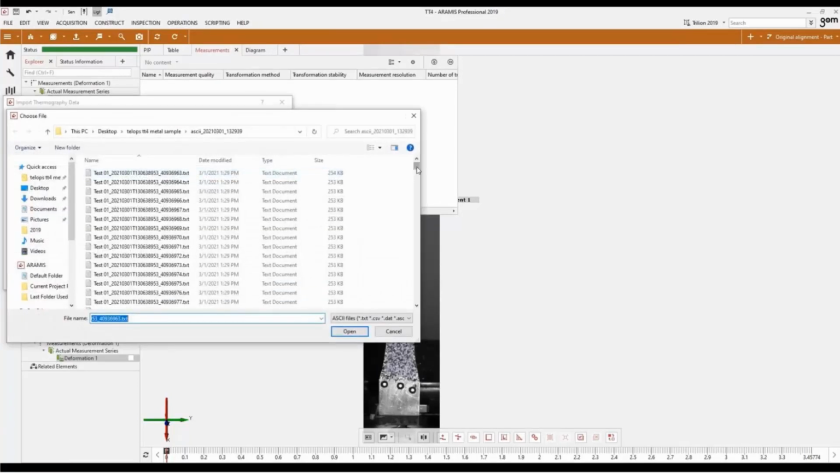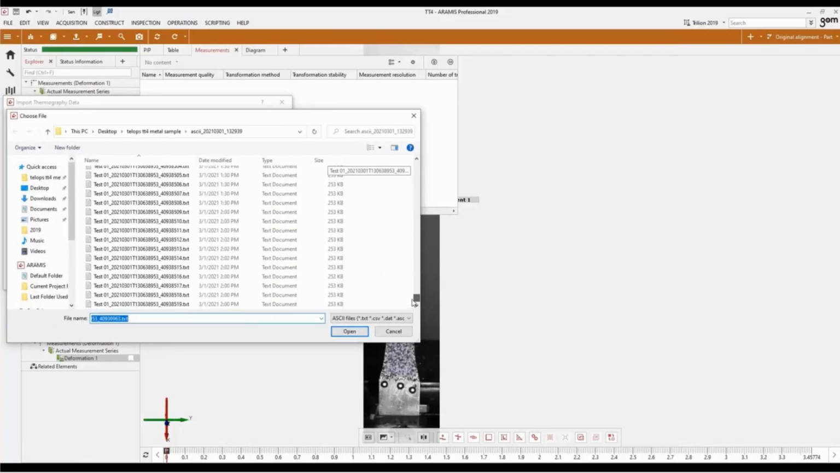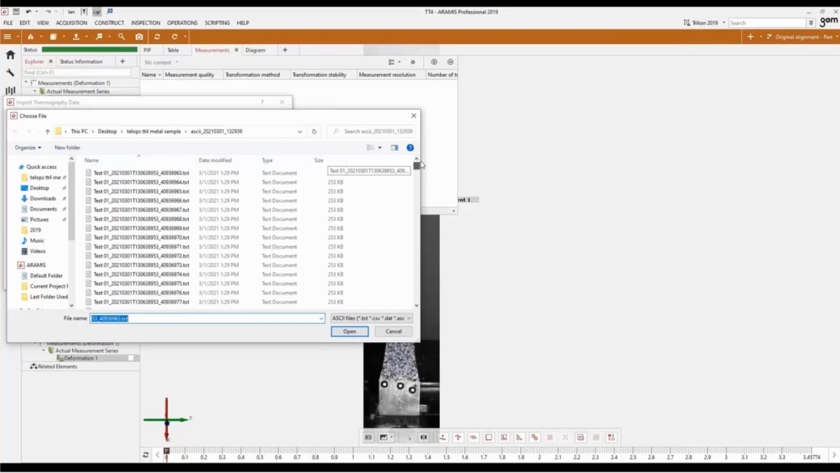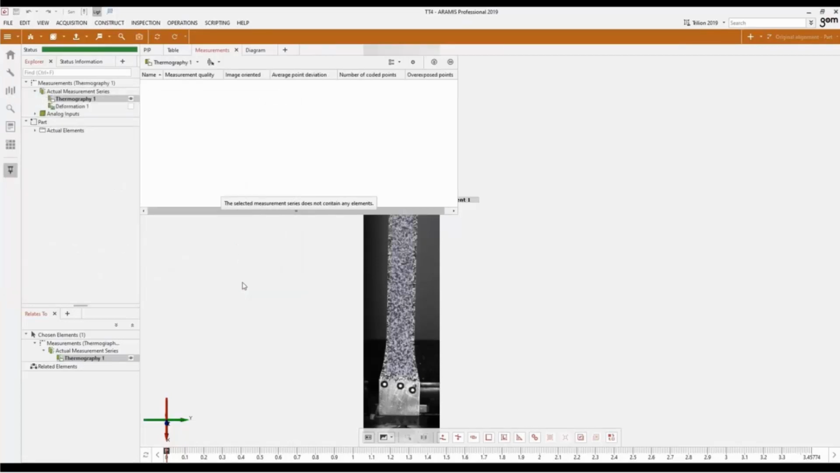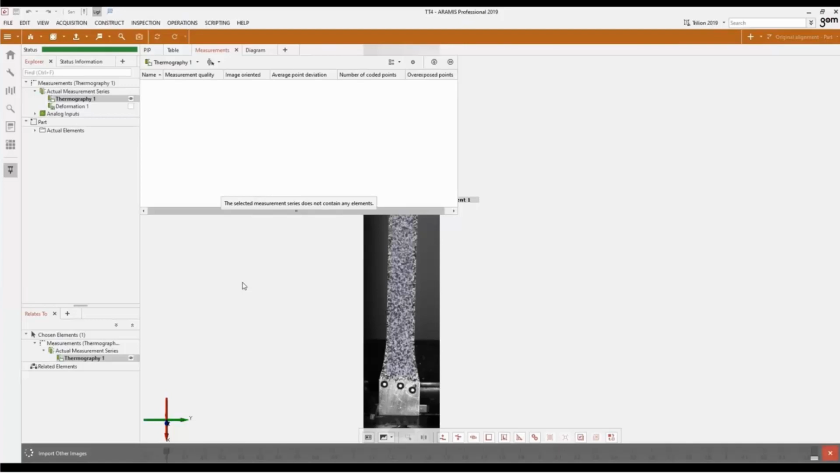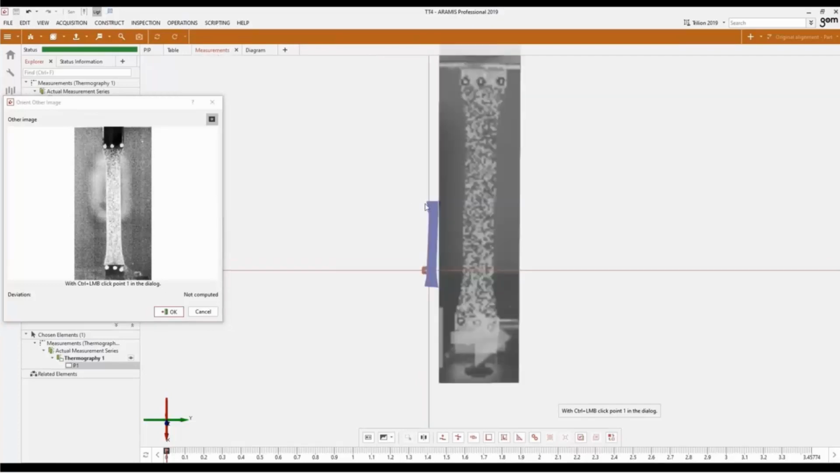Now, in this folder that you see here, this is all the ASCII data exported from the Teleops software. I choose the very first file, and then I enter in the parameters of the camera. In this case, my focal length of the lens was 50 millimeters, and the pixel size, which is the size of each pixel on the sensor, is 30 micron. Each ASCII file is going to have all the radiometric temperature data associated with each pixel in the image. Now you can see here, it imports the first image from the Teleops software.